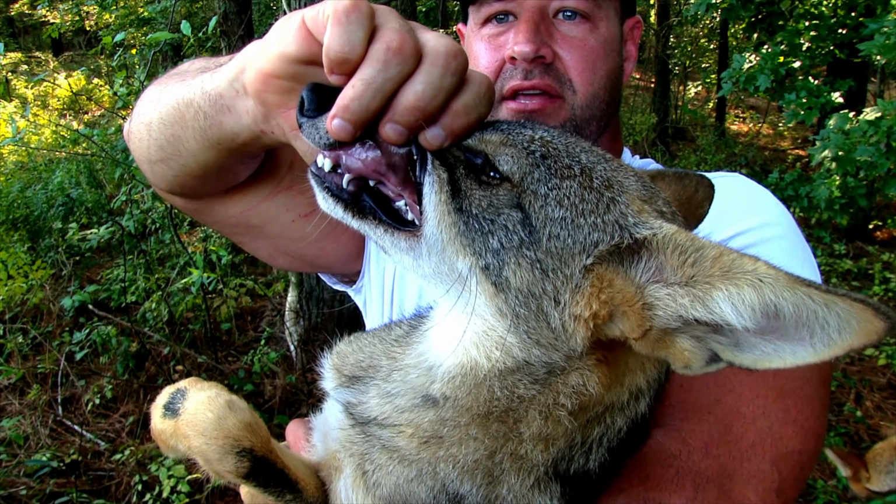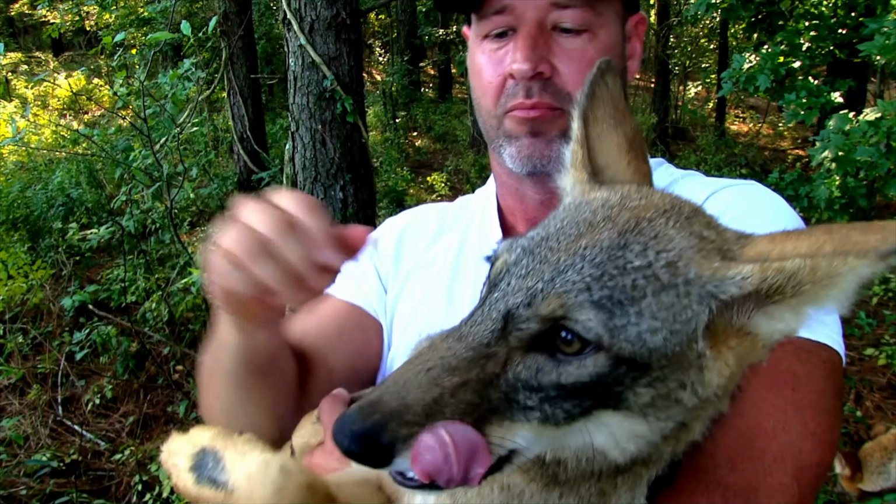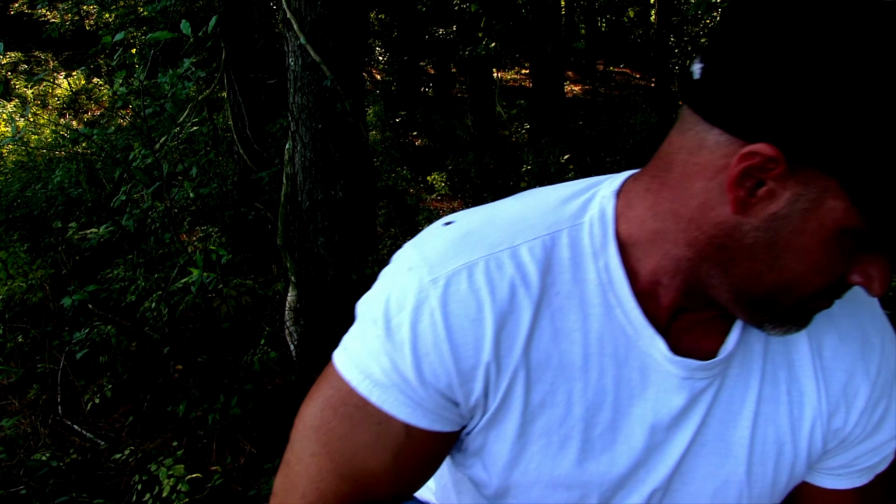You can see right there, those sharp fangs up top, and the bottom ones are missing. So he has shed his bottom 2 baby canines. They will be replaced by his big permanent canines.